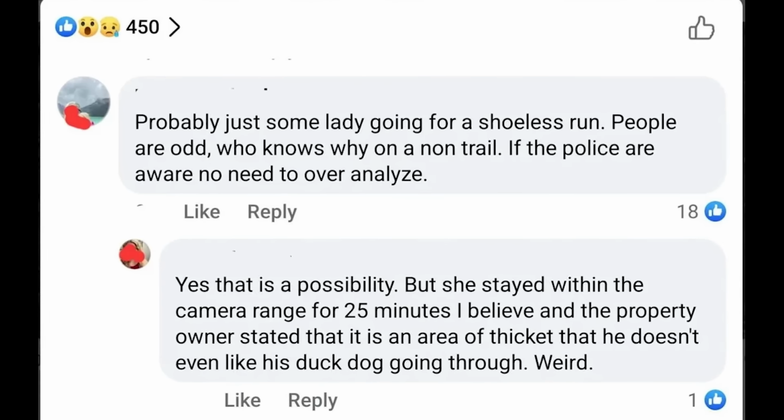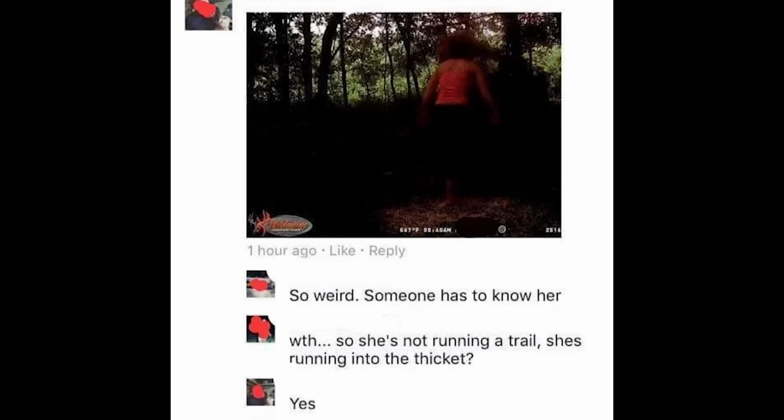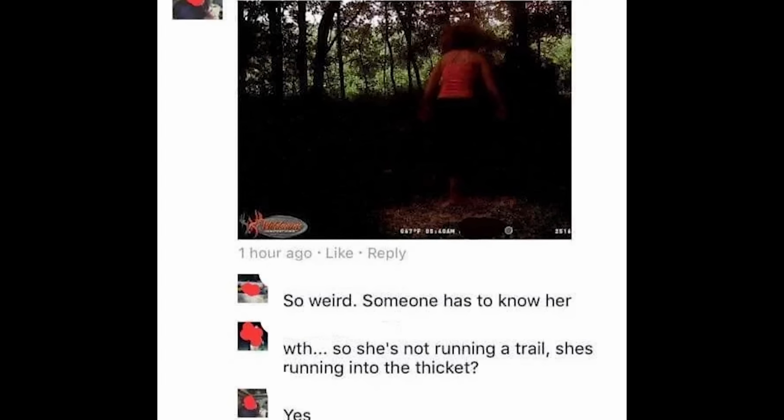If you recognize her, please message me. I've been baffled by this for a month, mainly because the woods can be tough walking with boots. I contacted police as soon as I discovered the photos. They were baffled as well." Now, some commenters say she may just have been on a run, but apparently there are no trails nearby, and the area she was running in has a thicket that the property owner's dog won't even go through. It's just thick vegetation. No one would be wandering through there, especially at night barefoot. So it's just all very strange and kind of concerning.